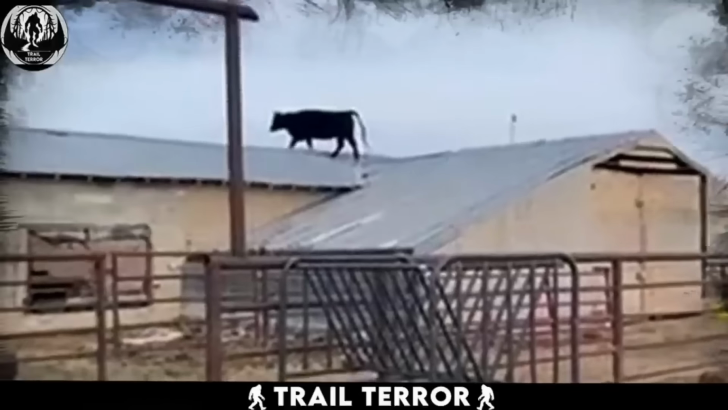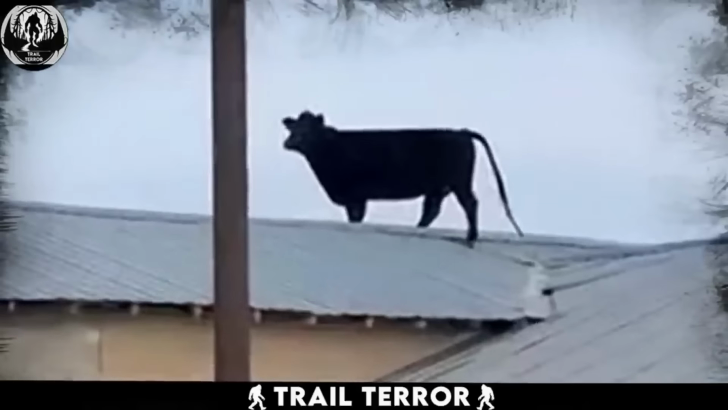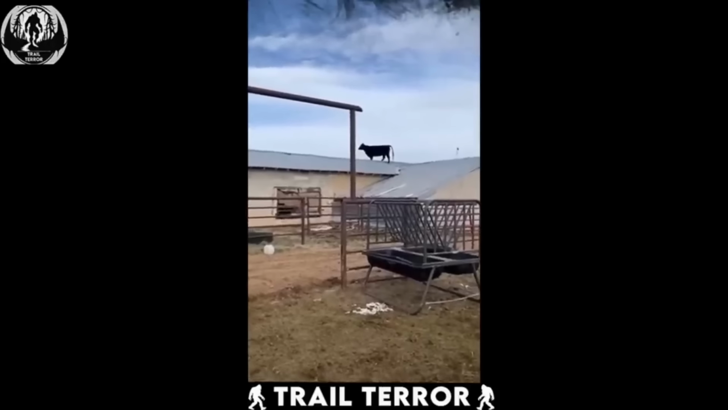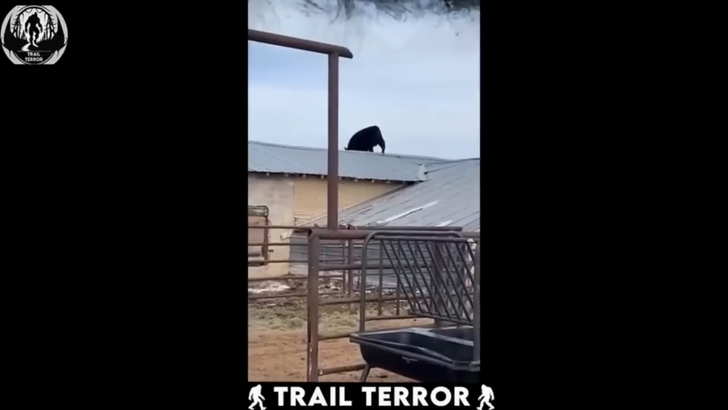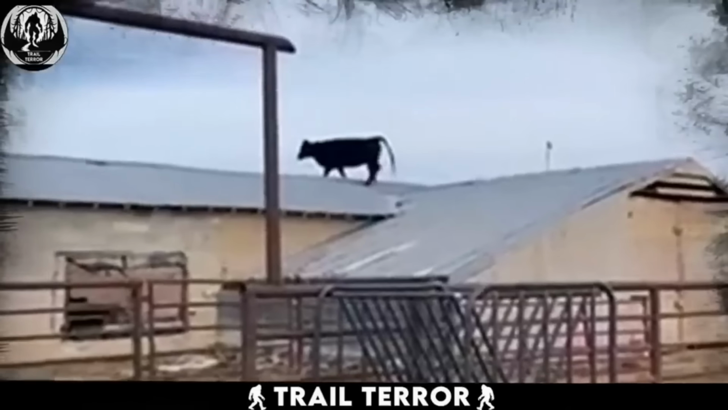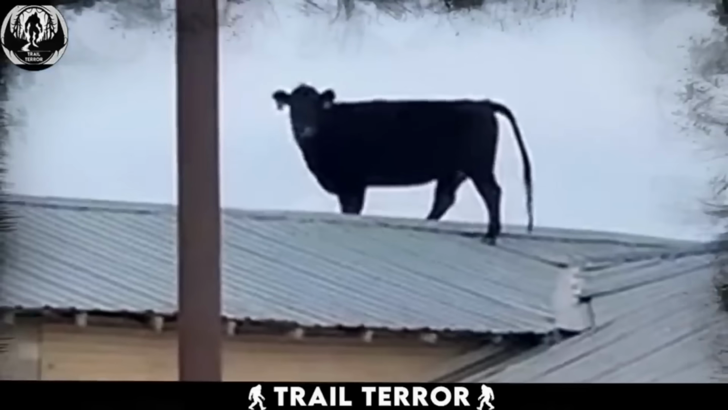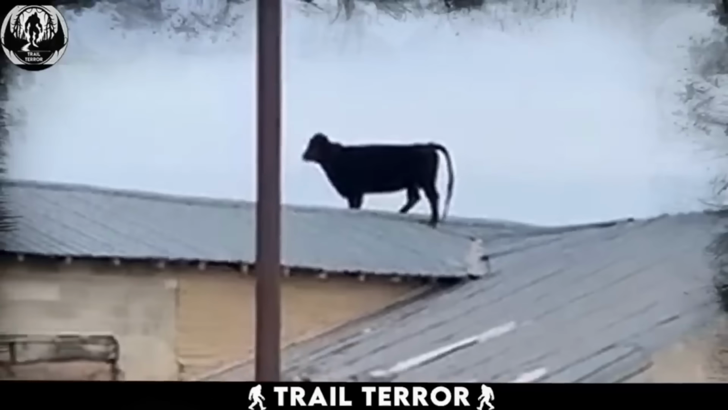The video ends with the cow ambling towards the other side of the roof, leaving us with two burning questions. How on earth did it get up there? And more importantly, why? While the answers remain a mystery, one thing's for sure. This farmer might need to invest in some serious roof security, or maybe start a circus act featuring his high-flying cows.